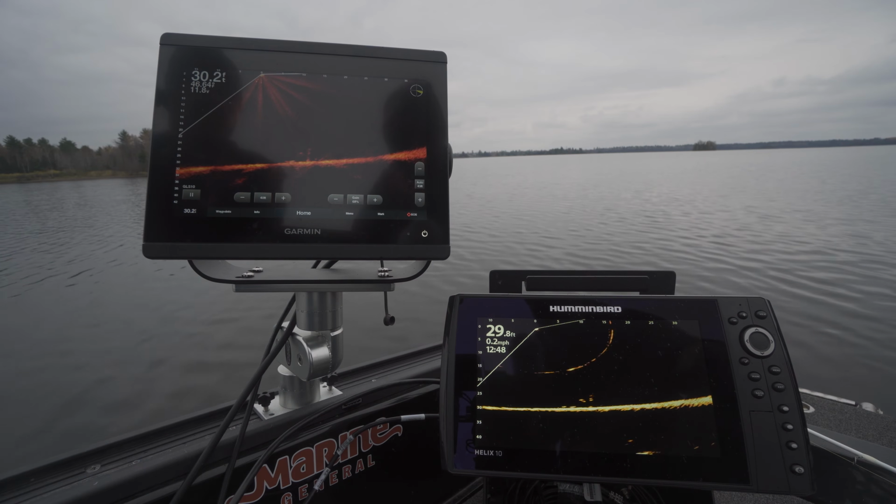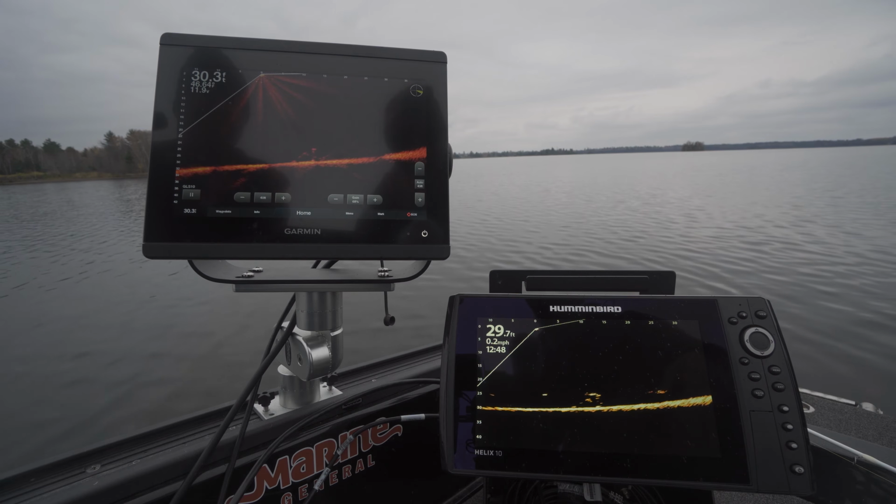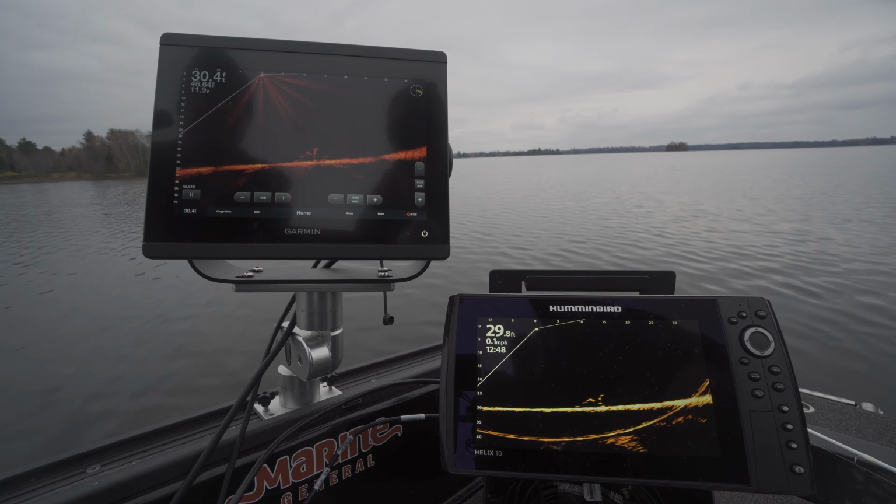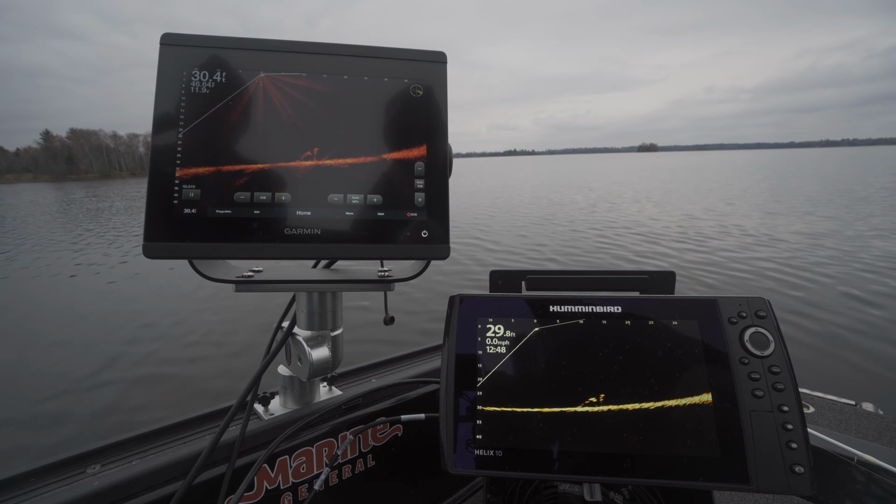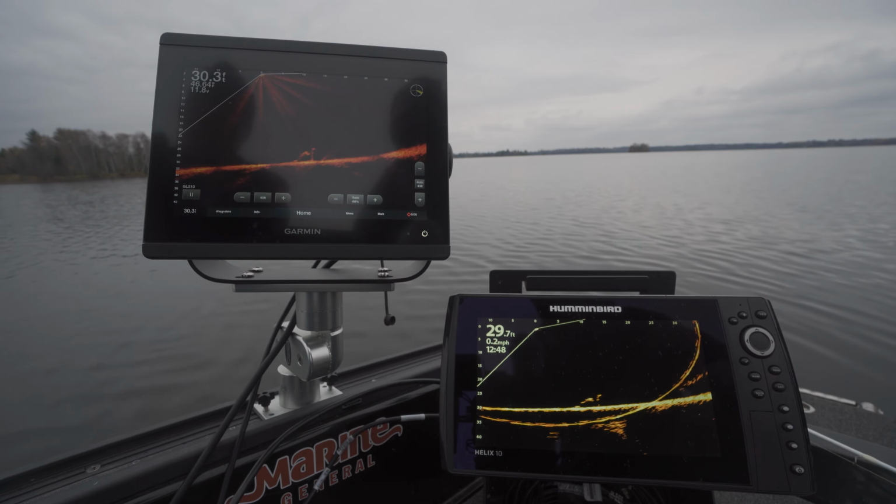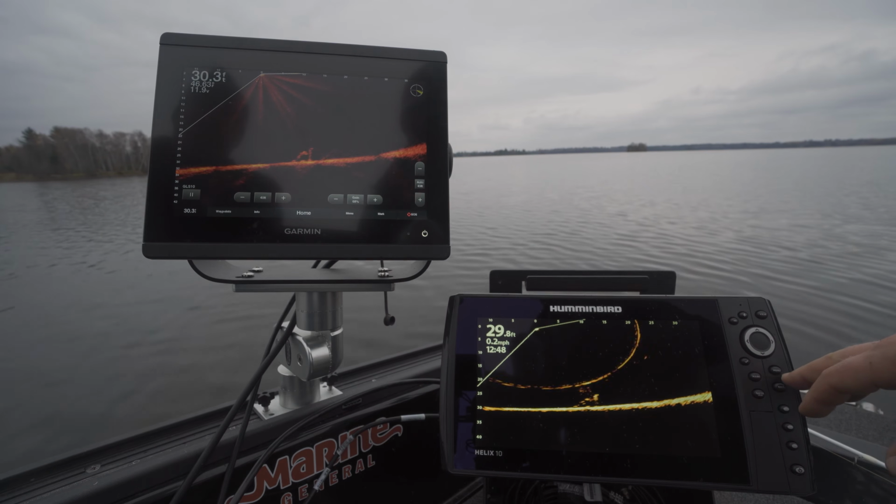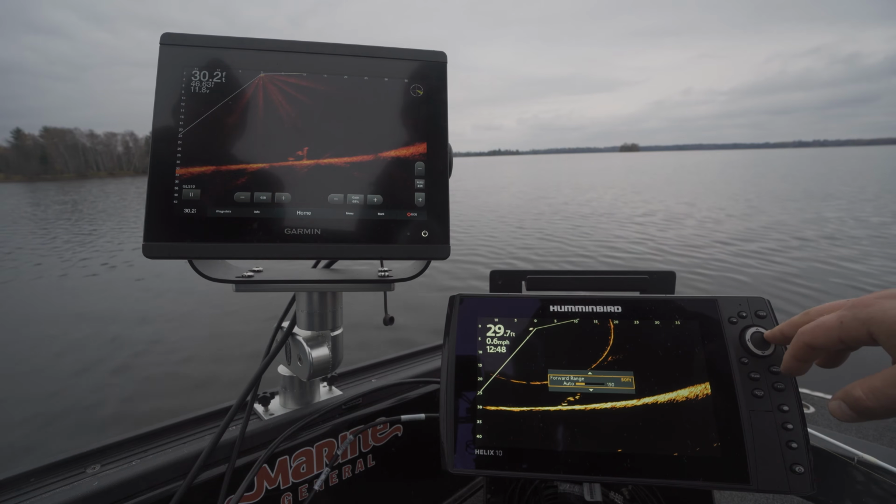So when we're searching for fish, one thing I like to do is really extend the range. How far can you extend the range on the Livescope? It's really good to about 60 feet tops if you're using big lures. If I'm lake trout fishing, something where there's definite size to the lure.